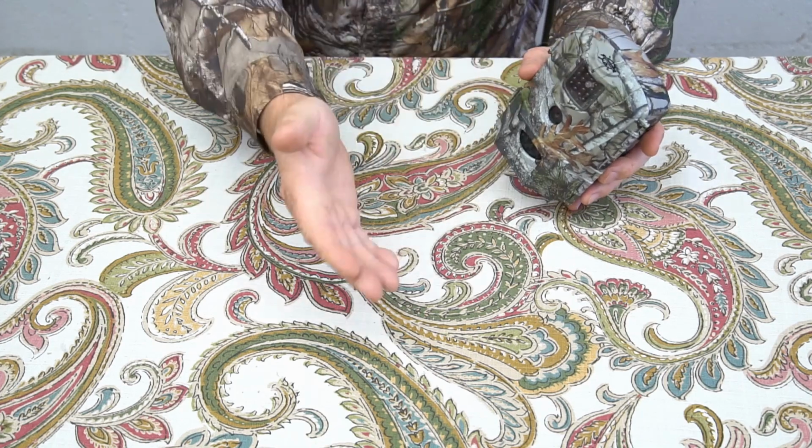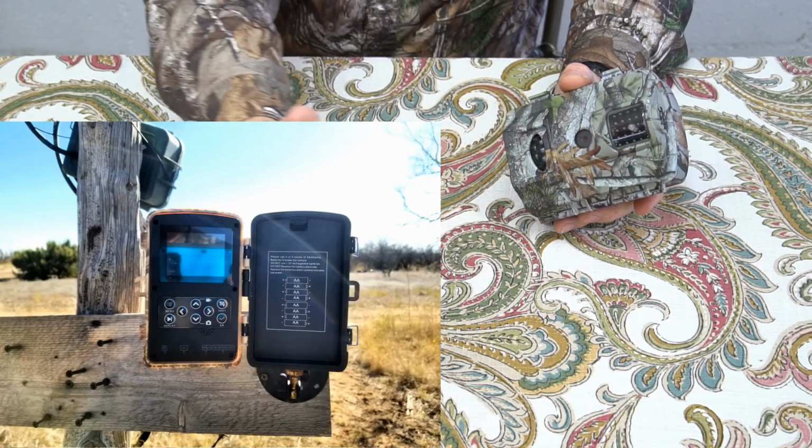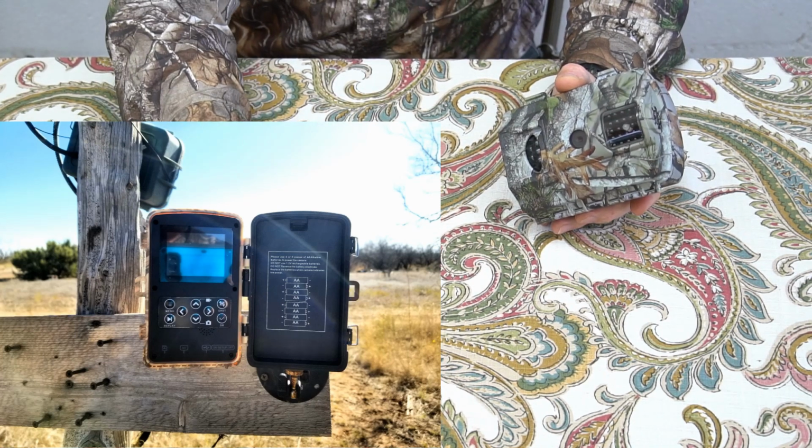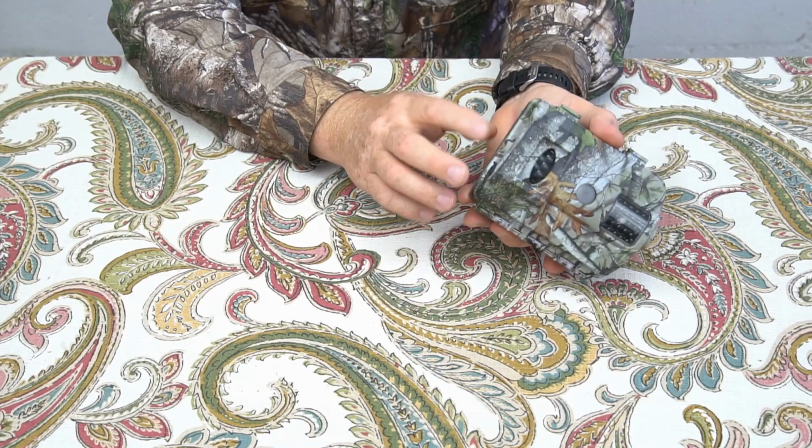Now, I'm going to show you the other camera. It has the screw on the back part, and you can see that I can open it and lay it flat out there. There's no problem, so it works just fine. So that's just something you need to know about.